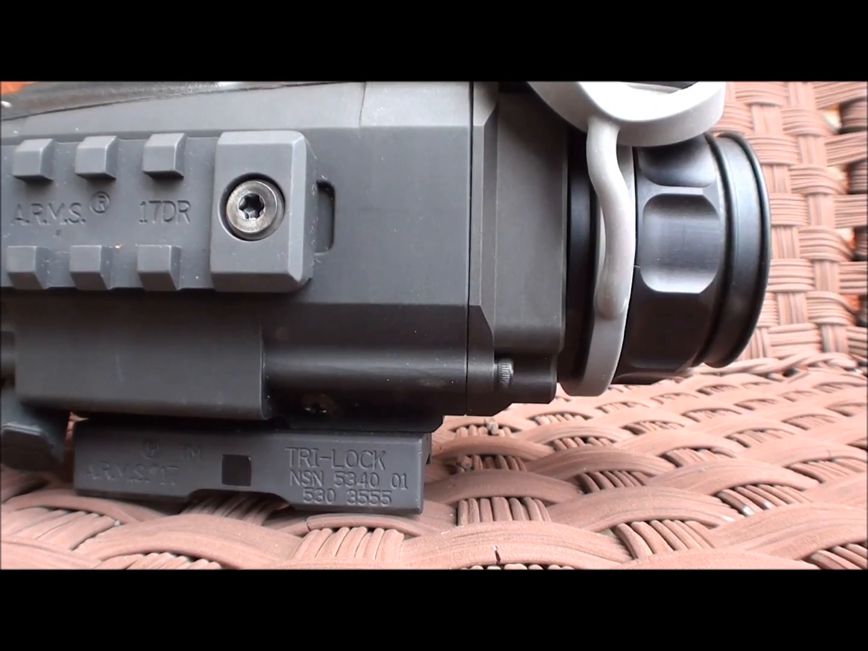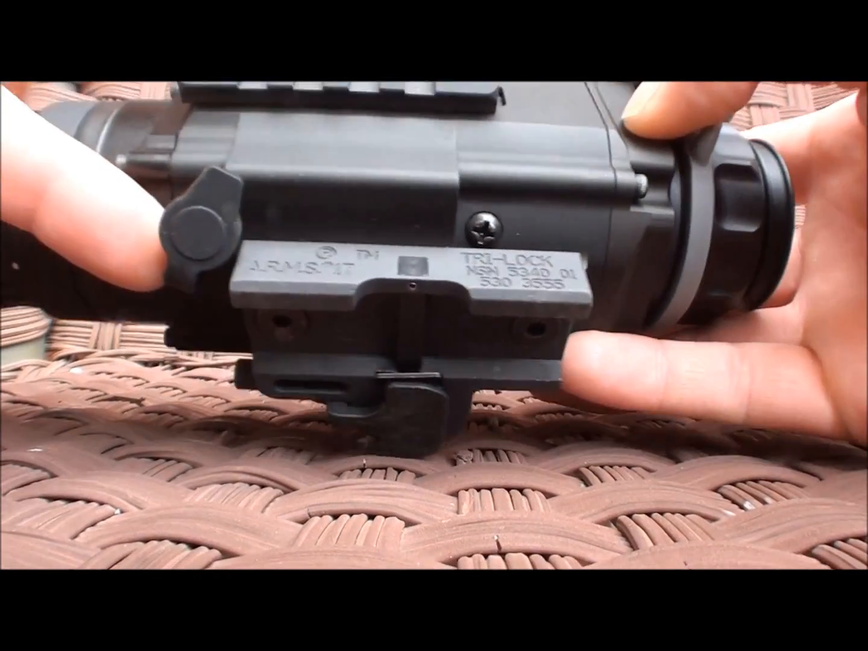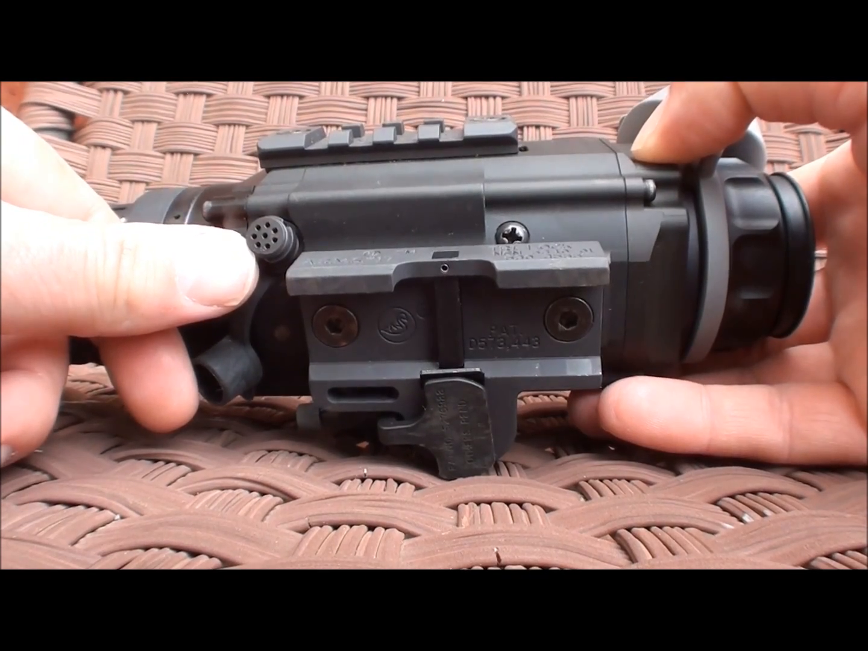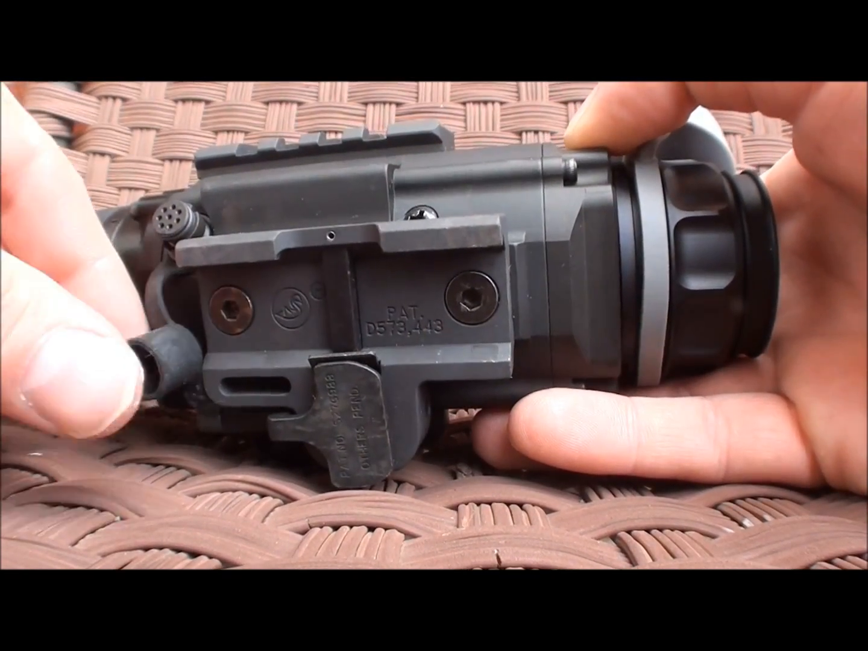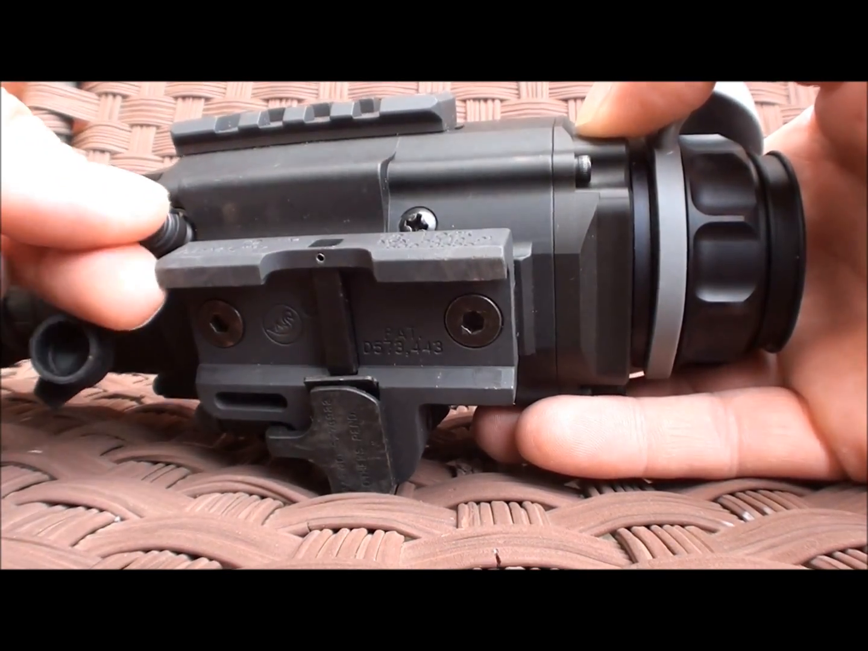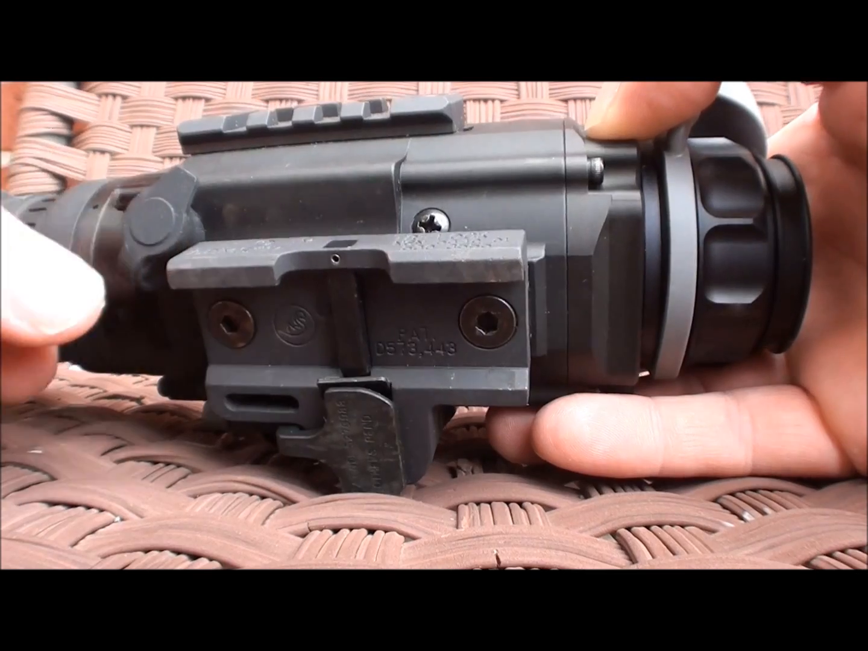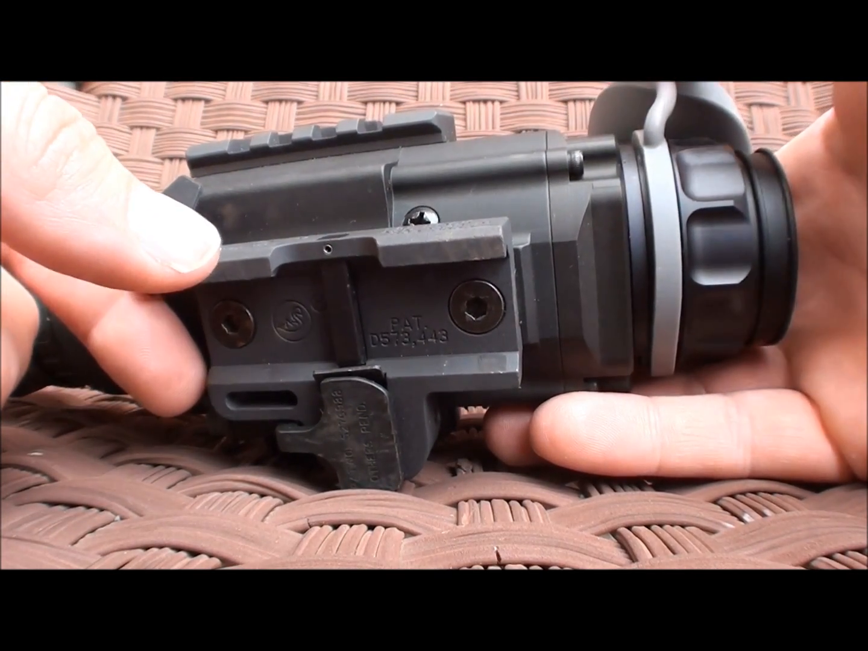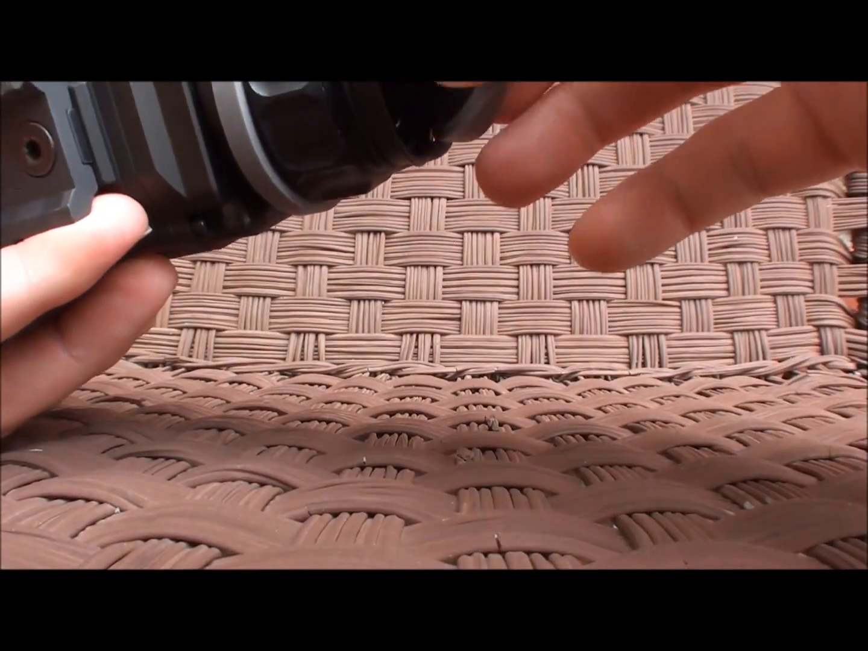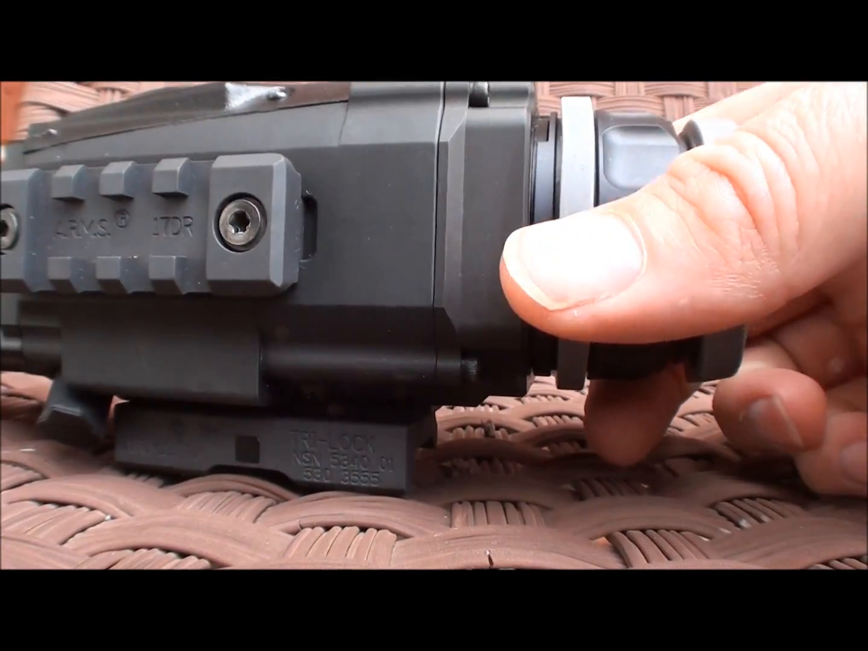So let me see what else. Oh, this thing. So right here, if you take this off, there's a little 8-hole pin area, and what happens with this is you can plug a cable in here, and then you can take that cable and run it to a mini digital video recording screen where you can record what you're seeing inside the scope, so you can see it and record it at the same time. So that's pretty handy.